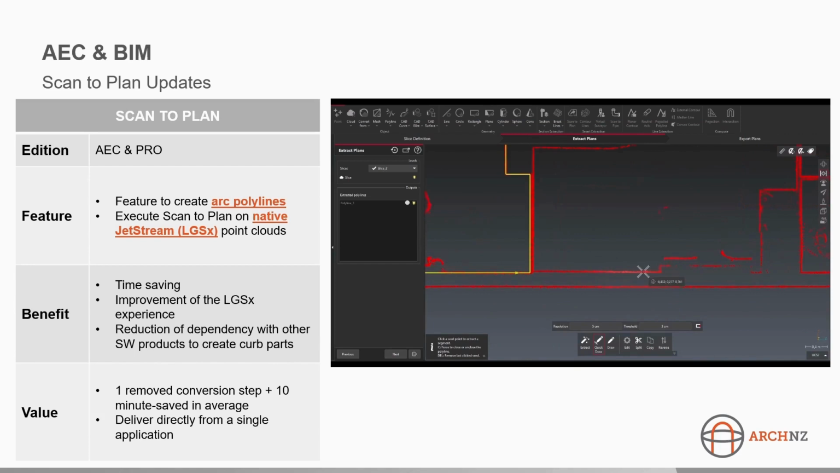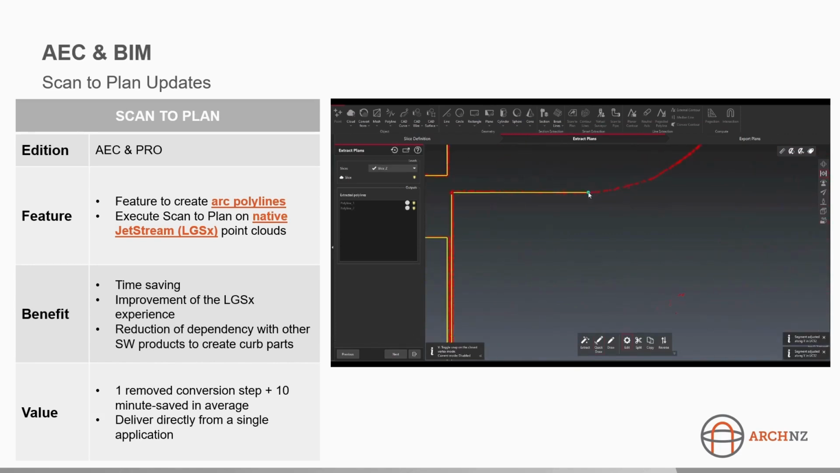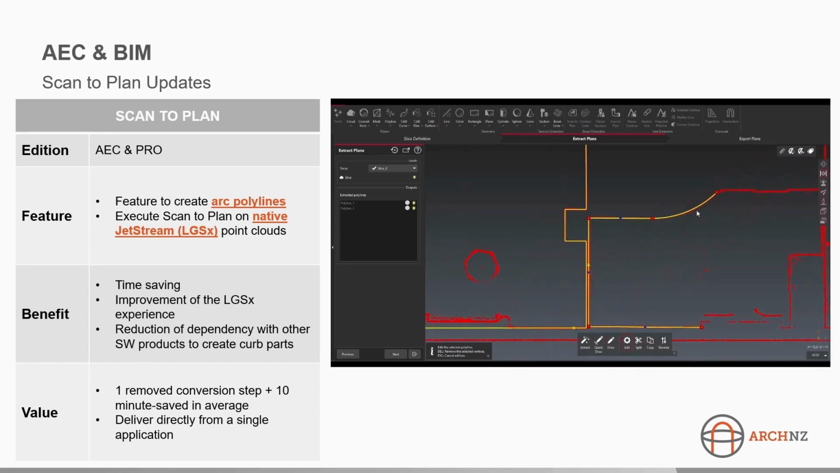So again, start with line segments, lines, define 3 points to create an arc. It's as simple as that. So super quick workflow for extracting 2D floor plans from 3D data in a semi-automated fashion.